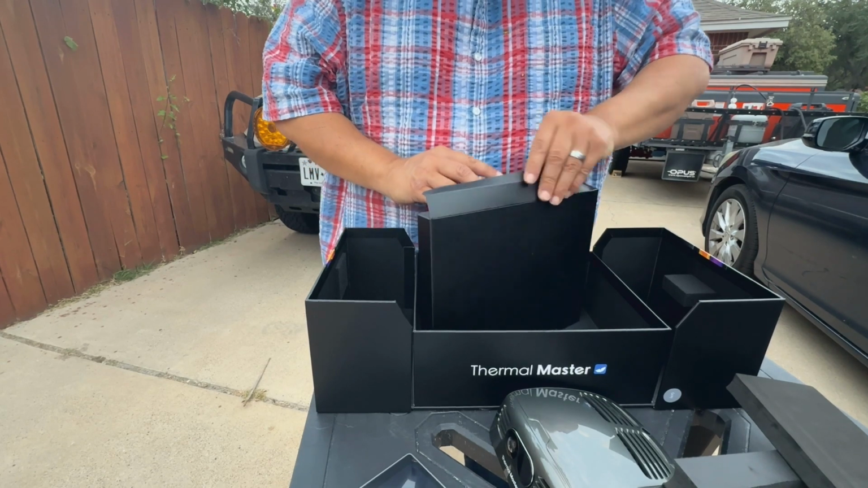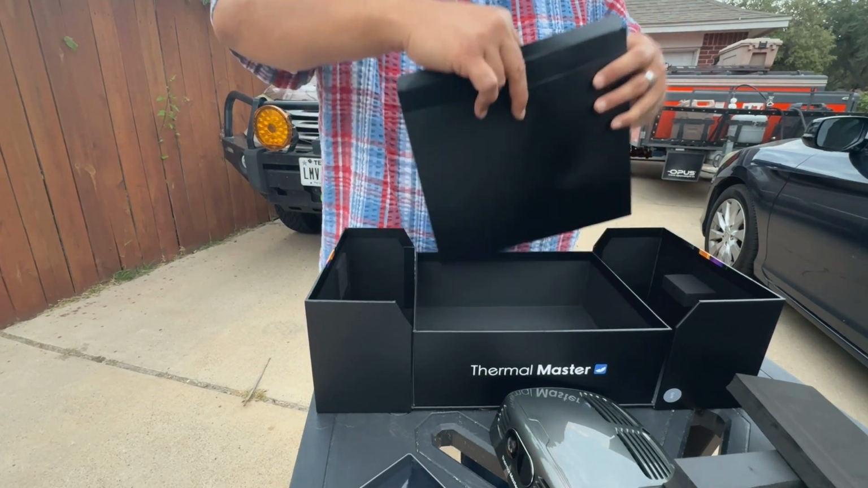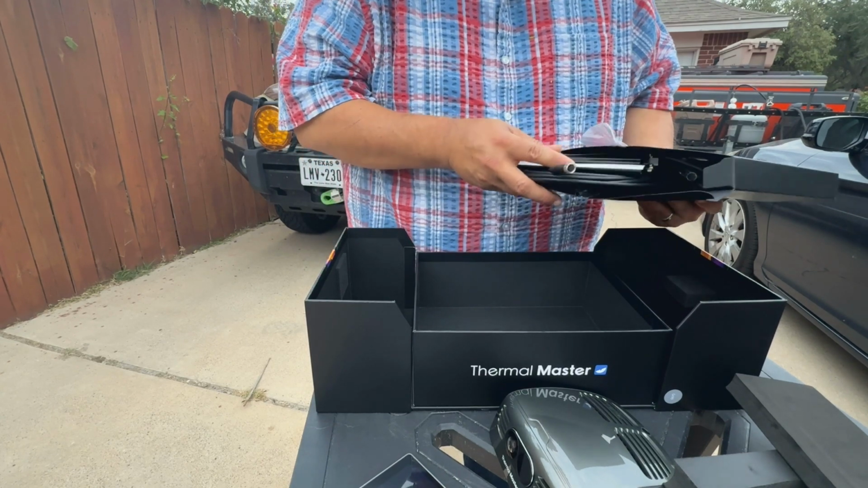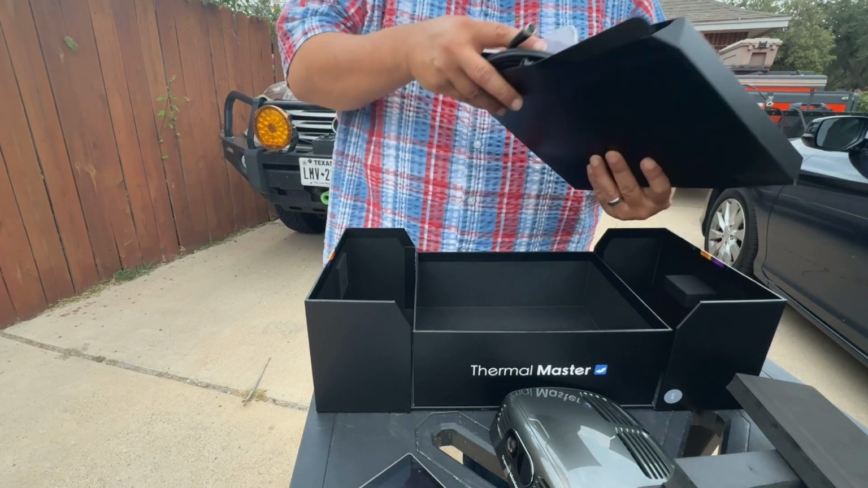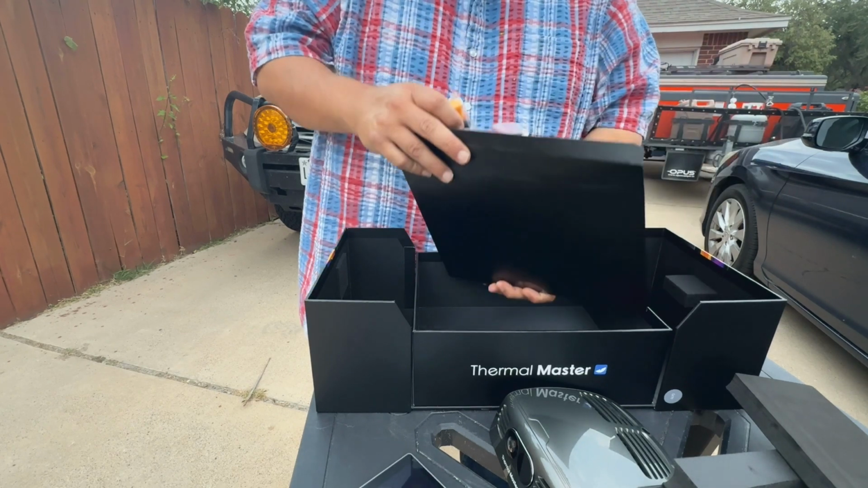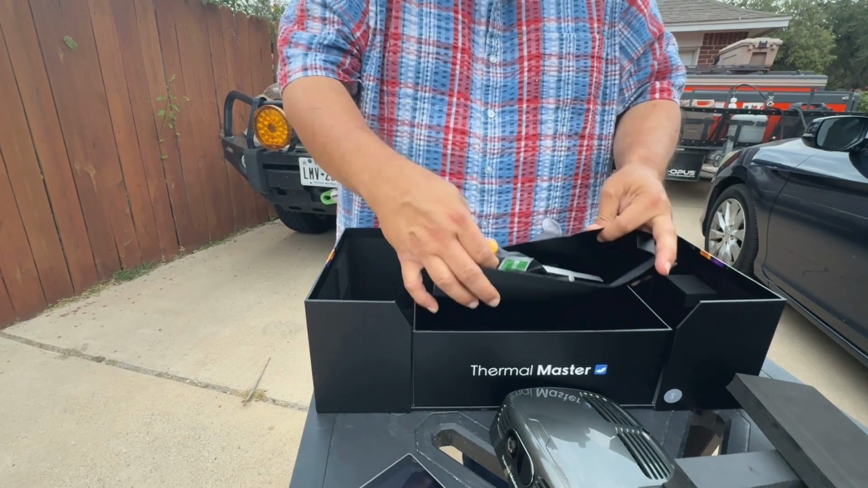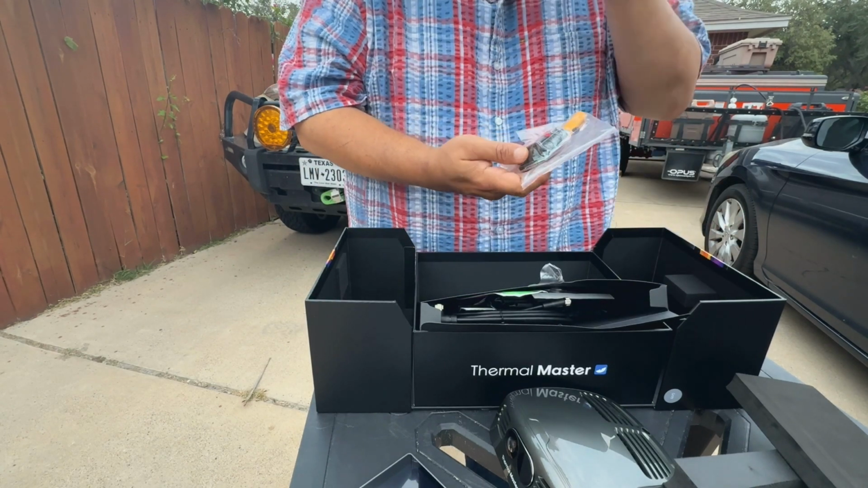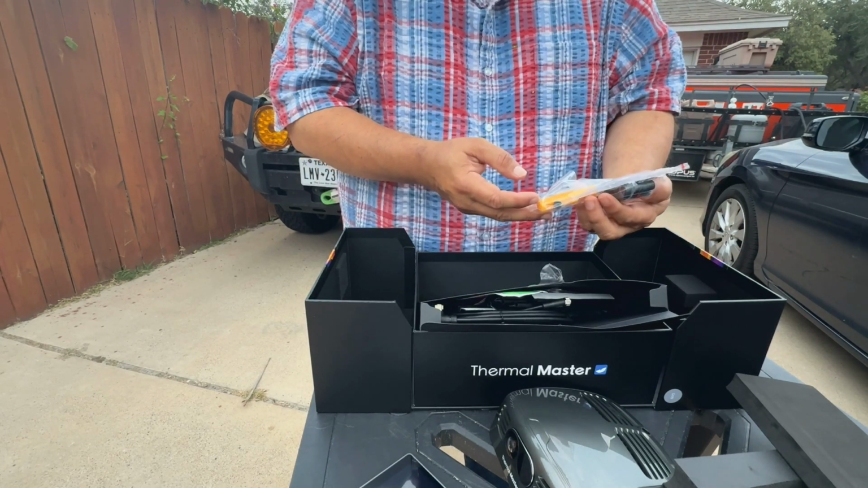And here we have the cable and a bunch of other important little items that I'm sure are going to come in handy for the installation. Okay, friends, so now to the next phase.